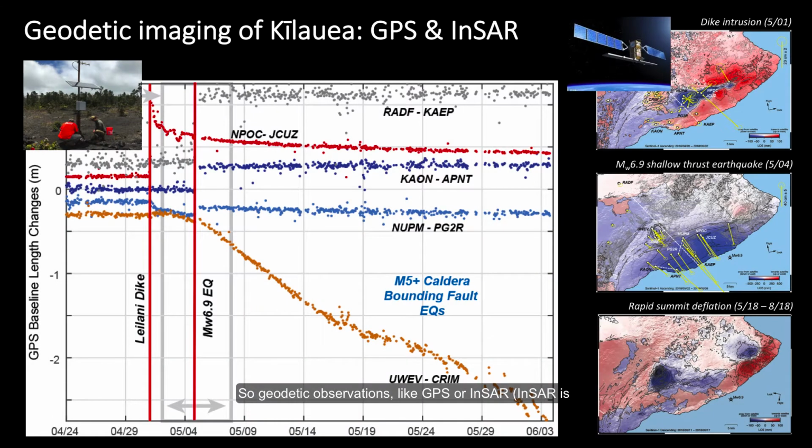So geodetic observations like GPS or InSAR, which is Interferometric Synthetic Aperture Radar, offer a unique perspective of surface deformation spanning multiple temporal and spatial scales. So this talk will primarily feature InSAR results like those seen here on the right. However, it is important to note that GPS and InSAR data are not only complementary, but when integrated, they can be a very powerful tool for exploring both temporal and spatial deformation patterns.